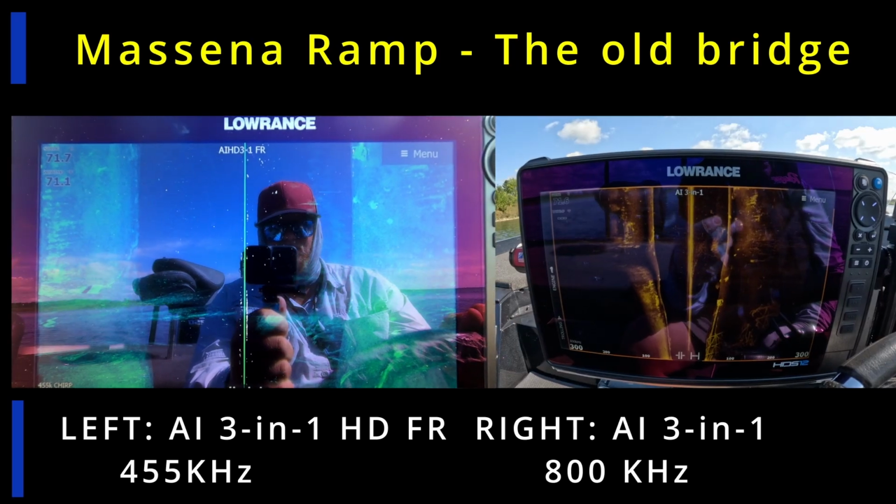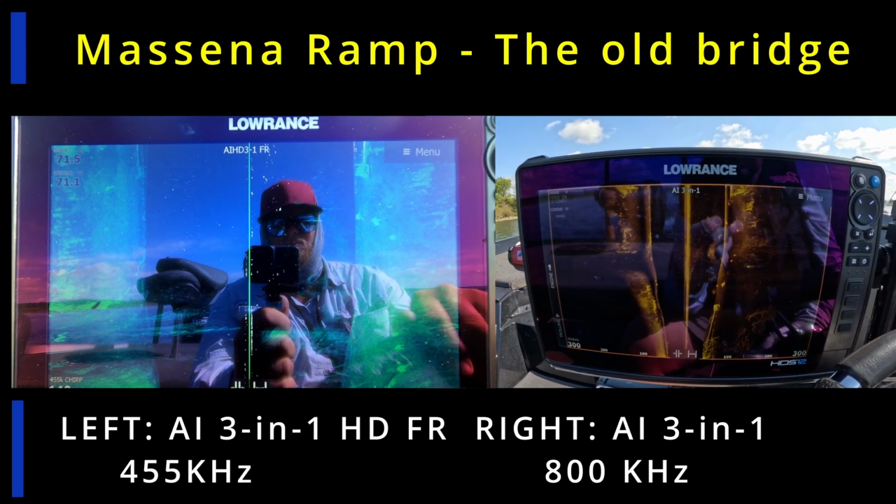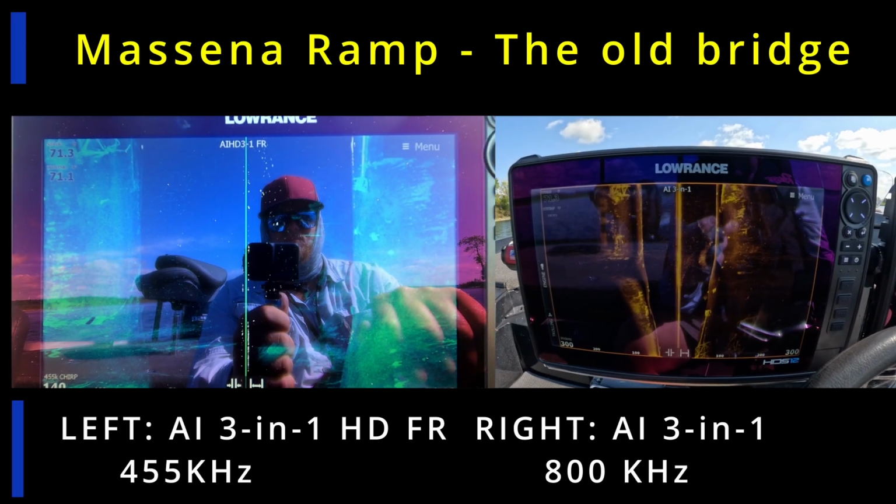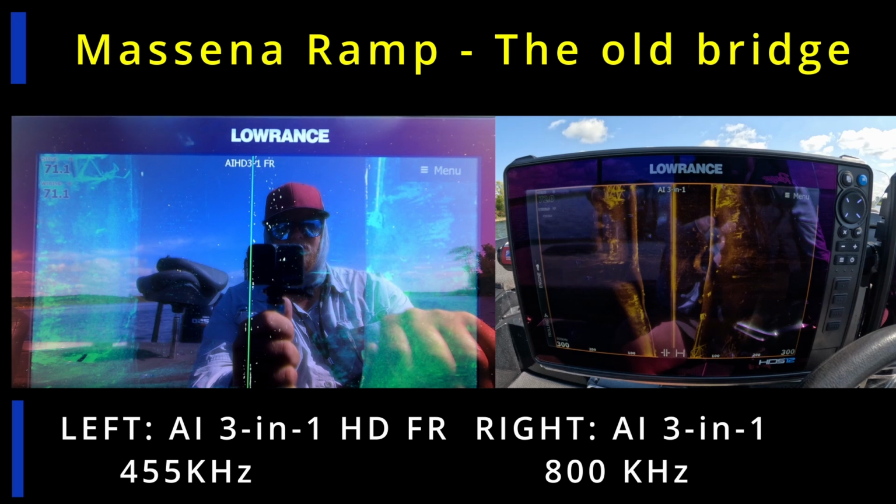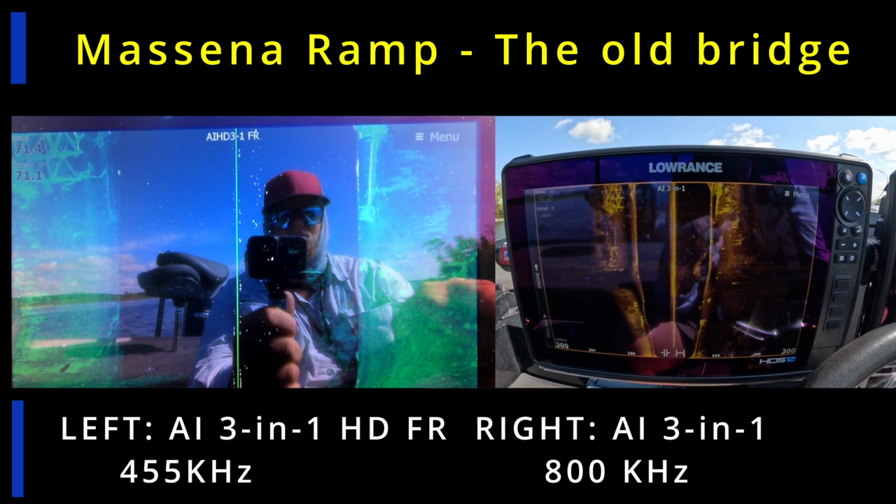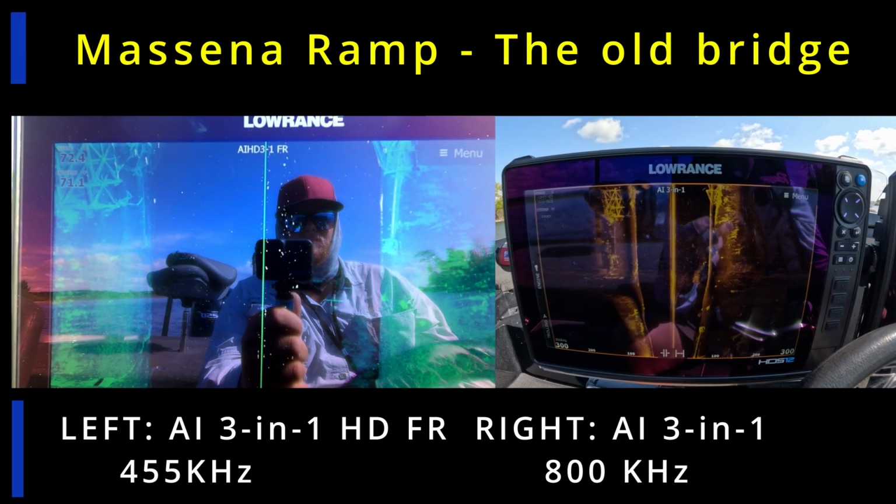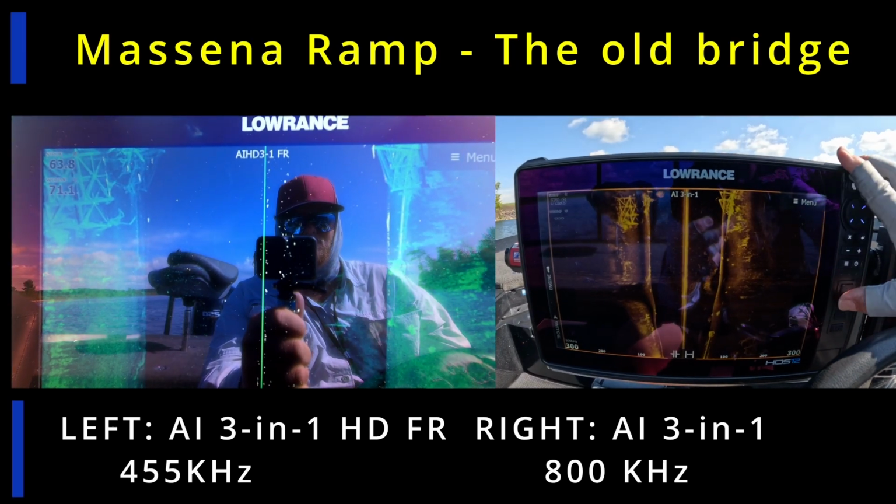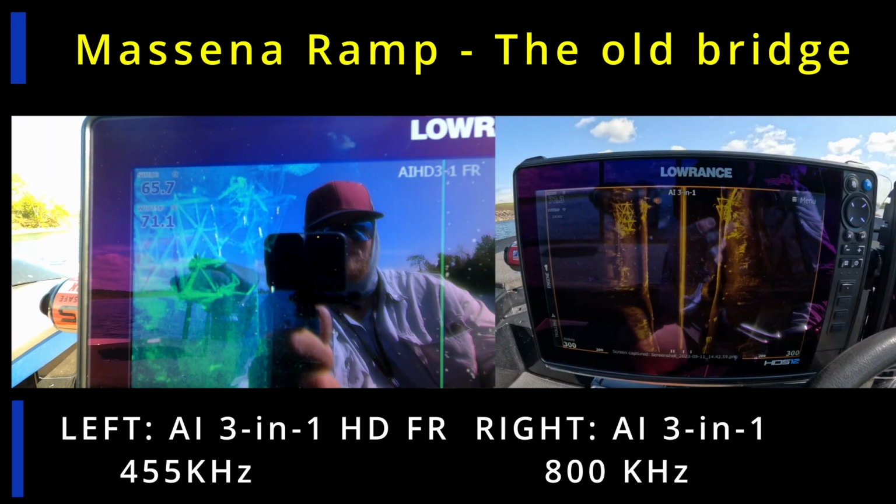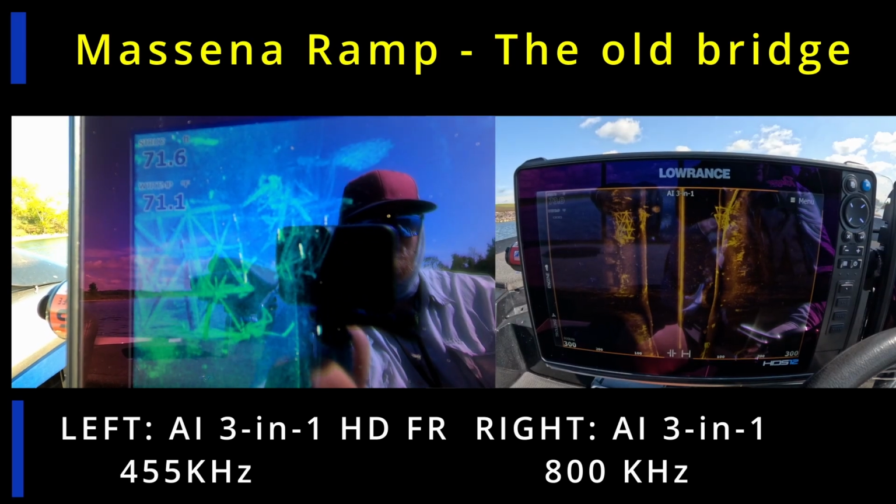Later on, you'll see in the third comparison where he actually switched over to the megahertz scan rate for the side imaging, and you'll see a little bit of a difference there. As you watch along, if you have any comments about this, put them down below if you would. I appreciate that. But you can see on these images, the definition is really, really good on the new HD transducer.